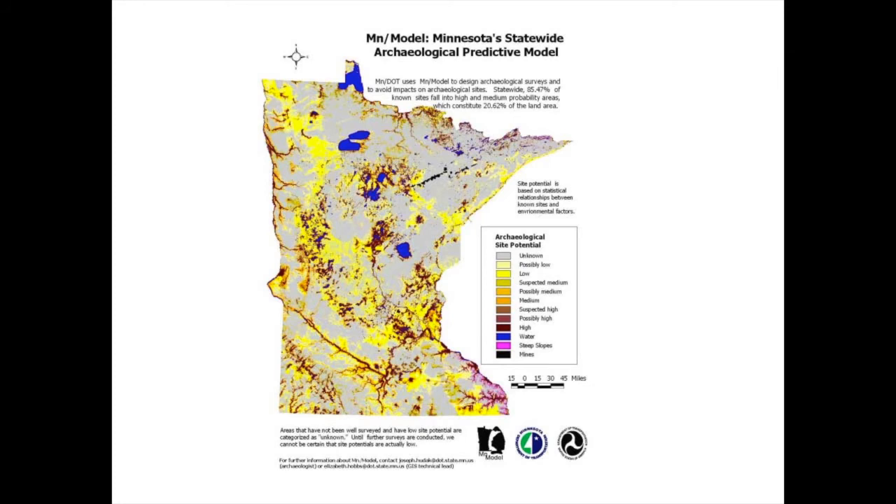This is an existing one for the state of Minnesota, and you'll see here that you get very intuitive patterns. Rivers and streams and lakes have bands of high potential around them. You also get large patches of high potential in vegetation types that have been associated with known sites in the past.